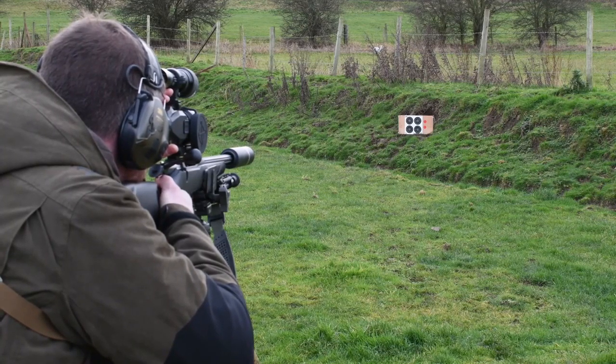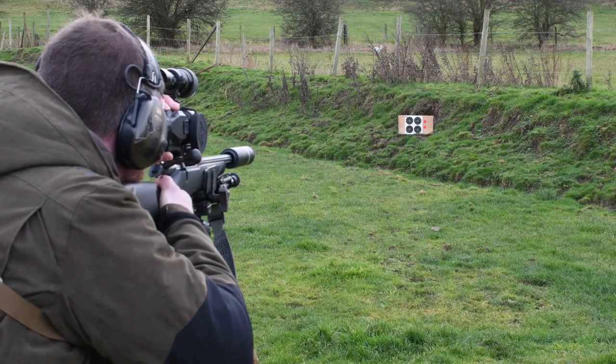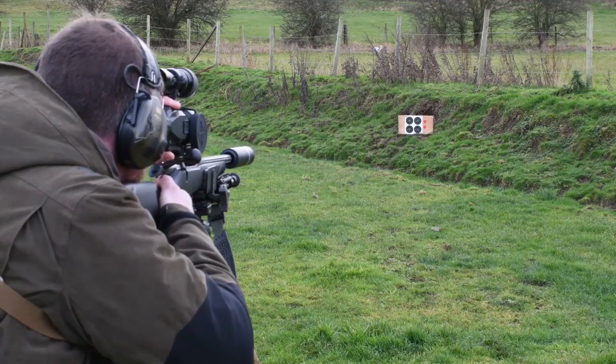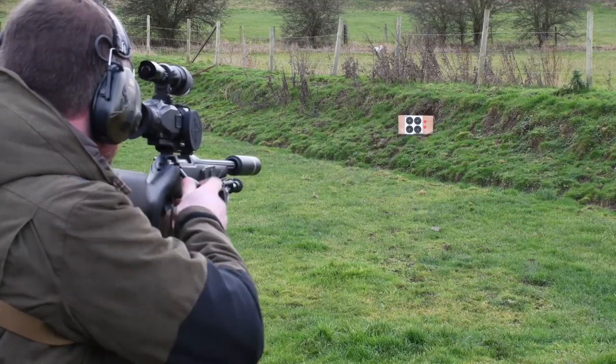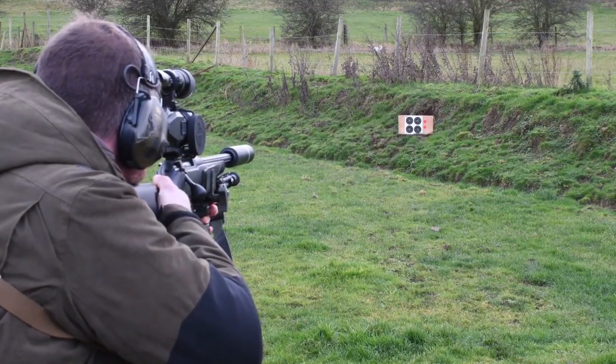It's just scrolling down now. So vertical I'm about correct now. And I'm just moving across for a bit of windage. Press the centre button again and it saves the setting. So let's have a second shot. This time I'm aiming for the top right circle.